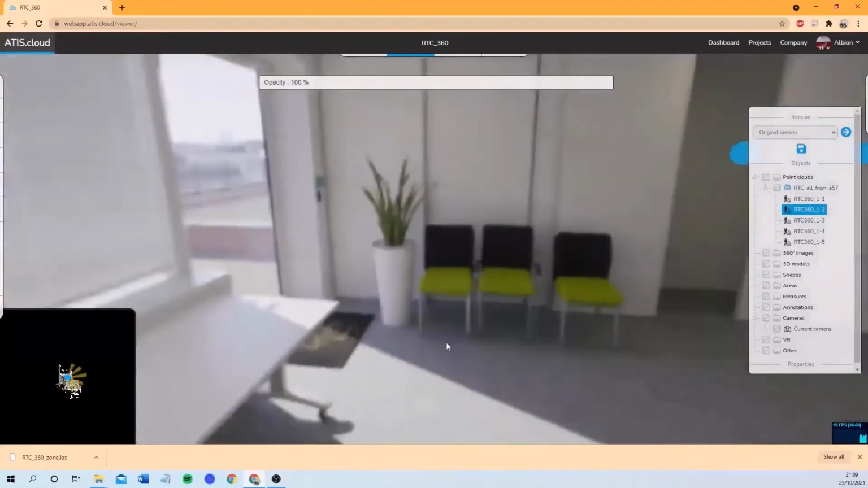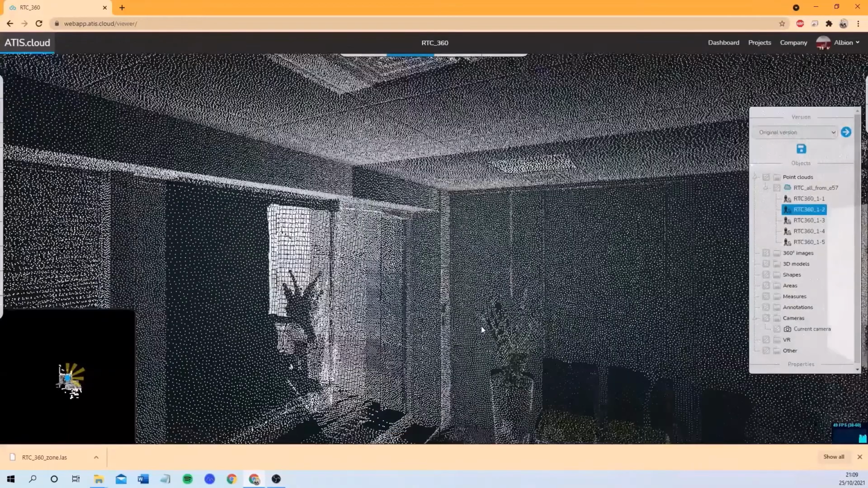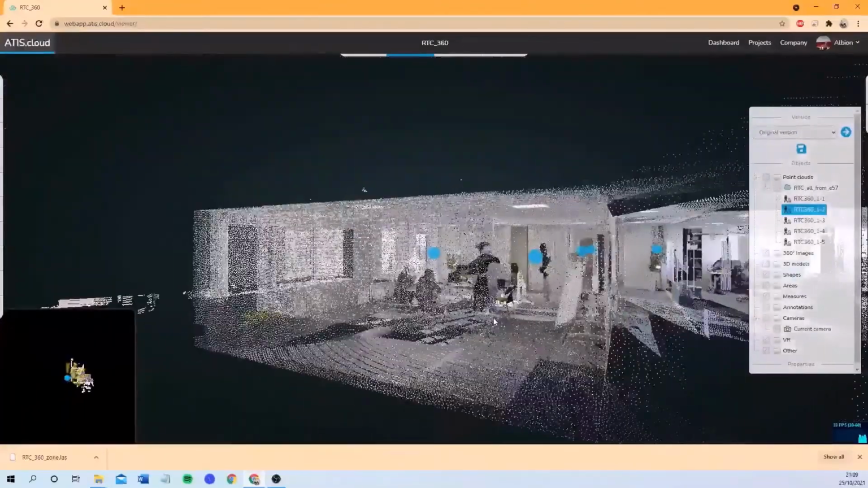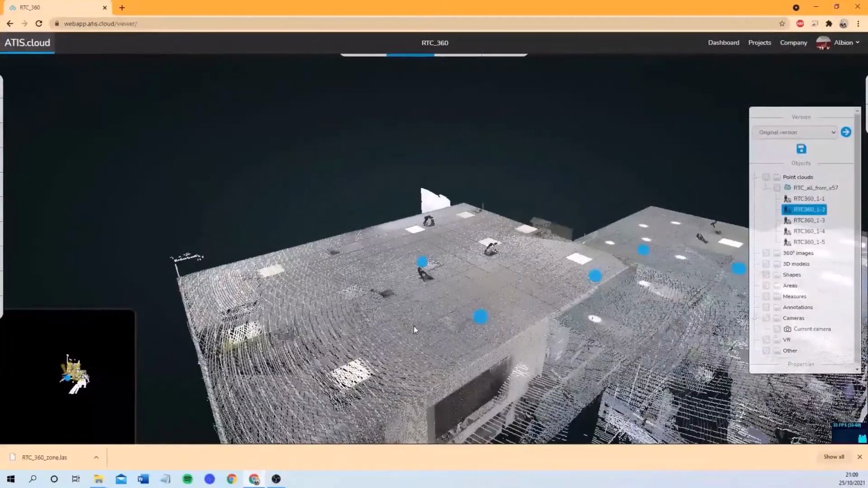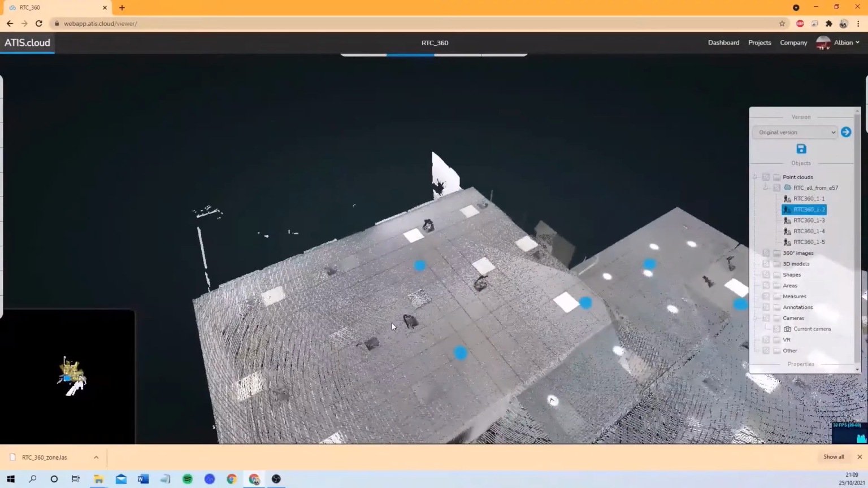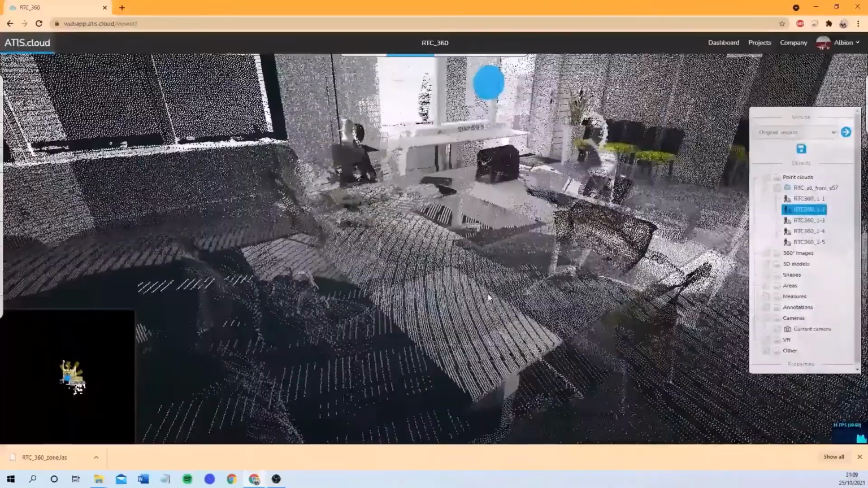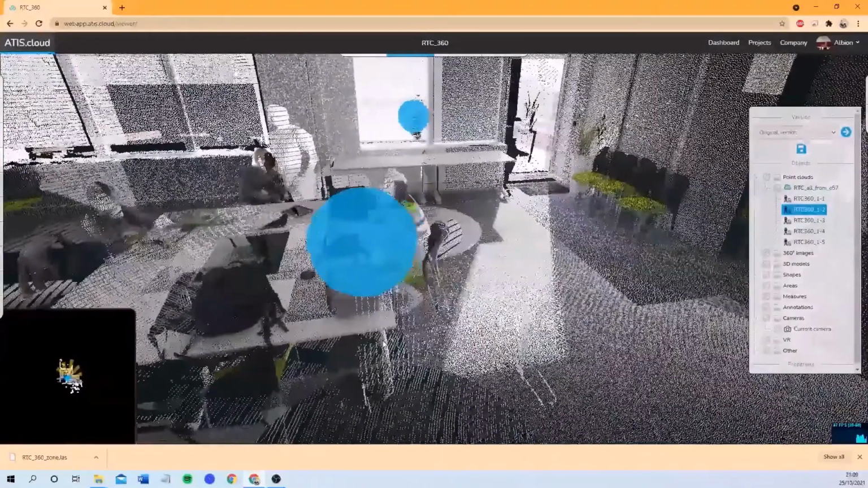This really depends on the quality of the image that you're uploading. If you're uploading a 5K image, you will keep the same quality, and you can find the same quality here. So in this project, it was only a test, and the quality is decreased on purpose. And while you are in the bubble view, you can take any kind of measurement, as I showed earlier.